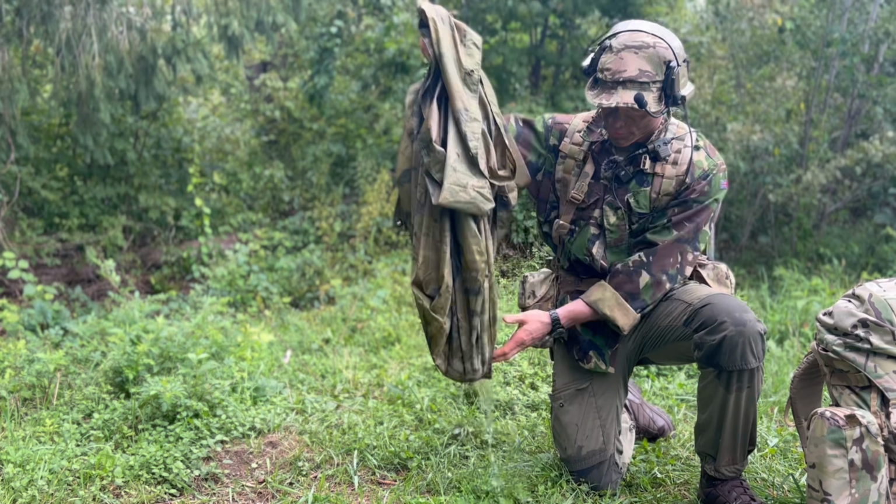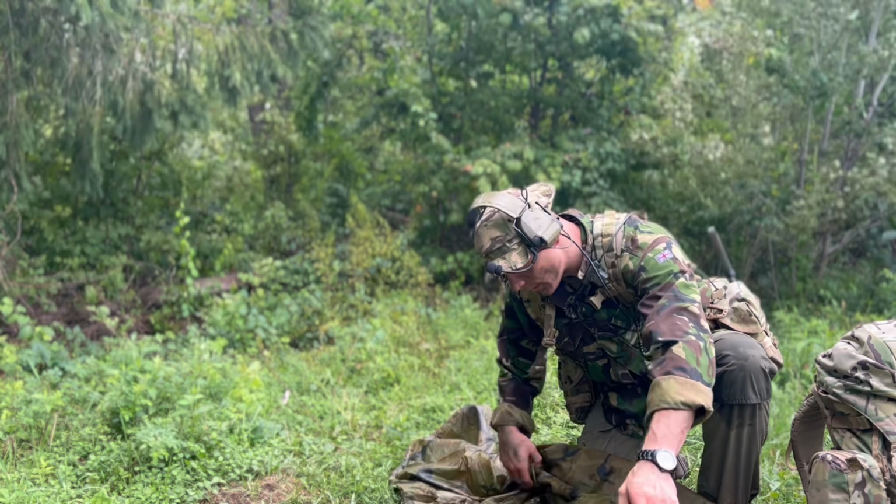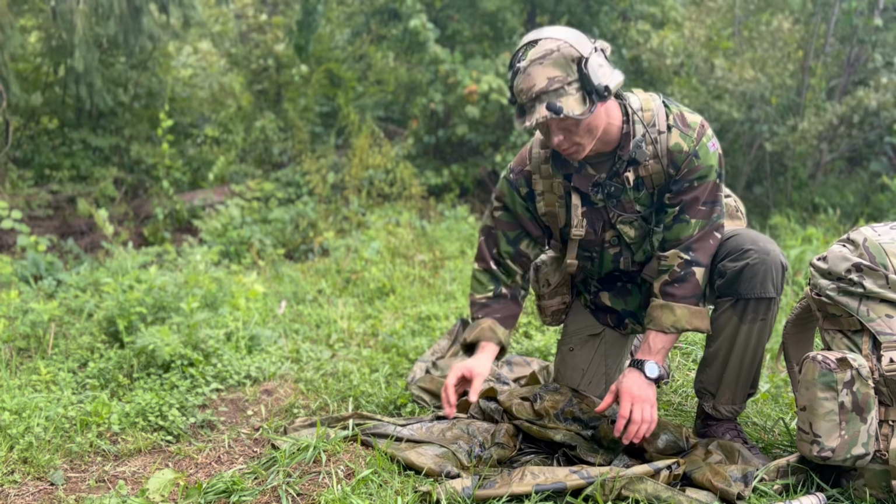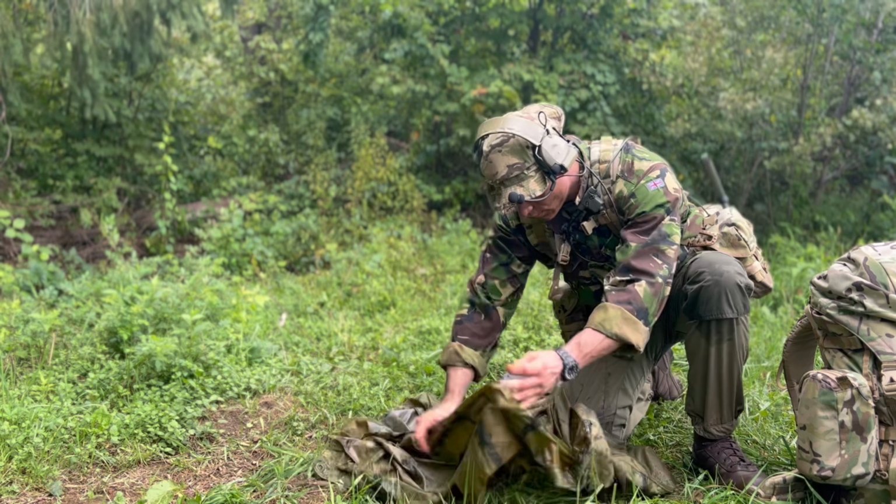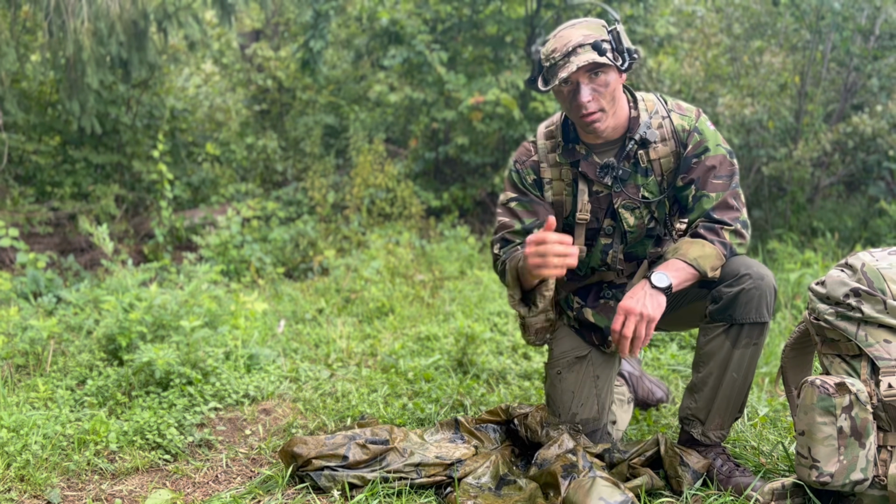Again, the side that's touching me is going to be on the outside there, getting it all around my head and my shoulders, which are going to create the most heat and where my body contact's going to be. Just moving that water inside that tarp around. All right, let's put this on and start patrolling.